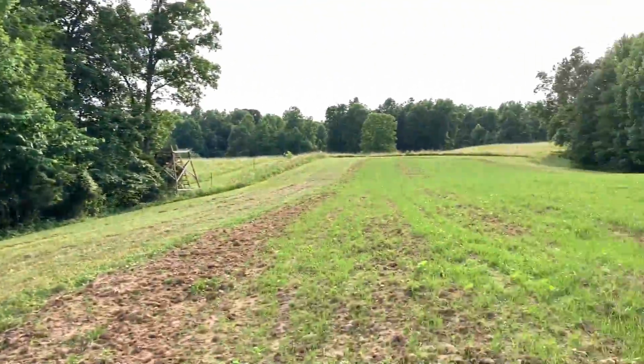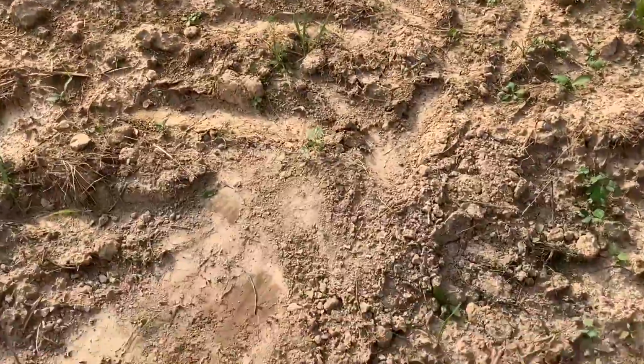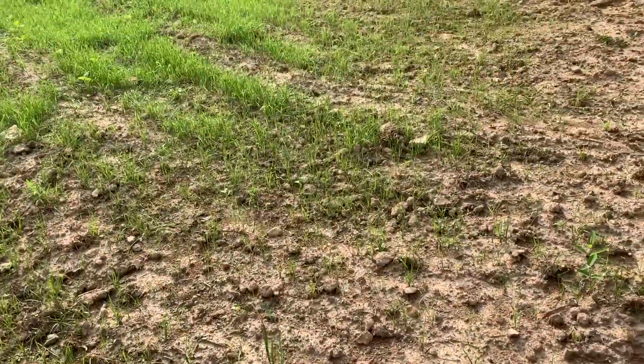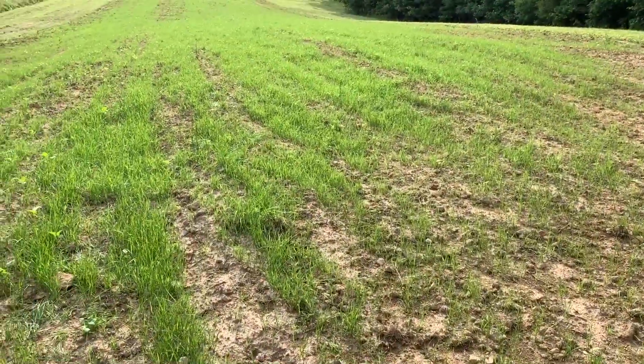All right, everybody. So I got all the bush hogging done, and we're back here at the food plot. I just want to show you where it's at after 3 weeks. Hold on, let me flip this around. So there's 3 weeks. You can just see, it's just so dry. We've gotten good rain, but I just don't know if it's bypassing us here or what the deal is.